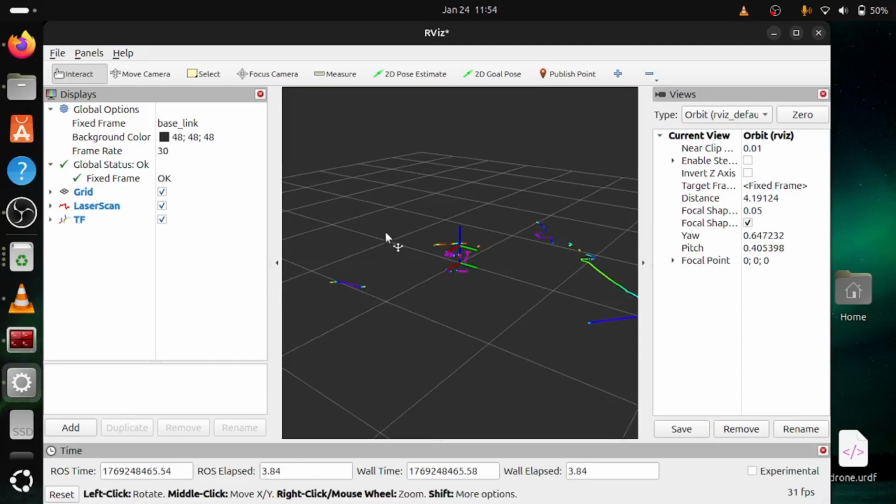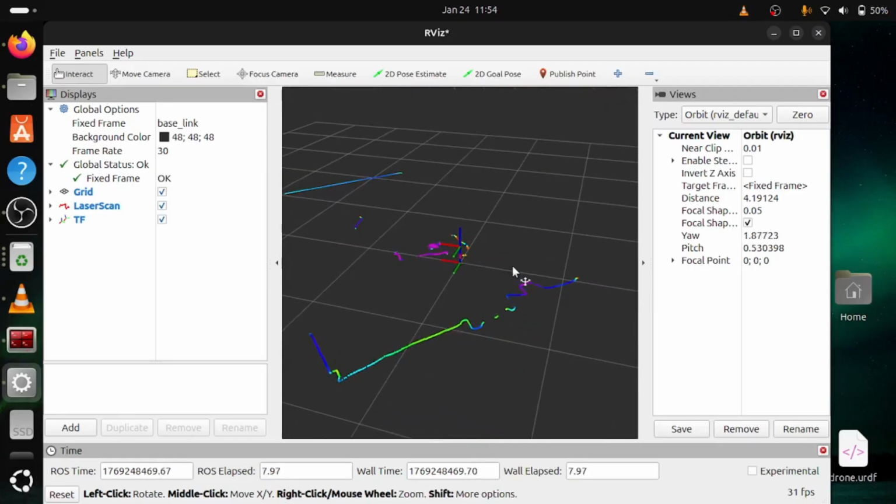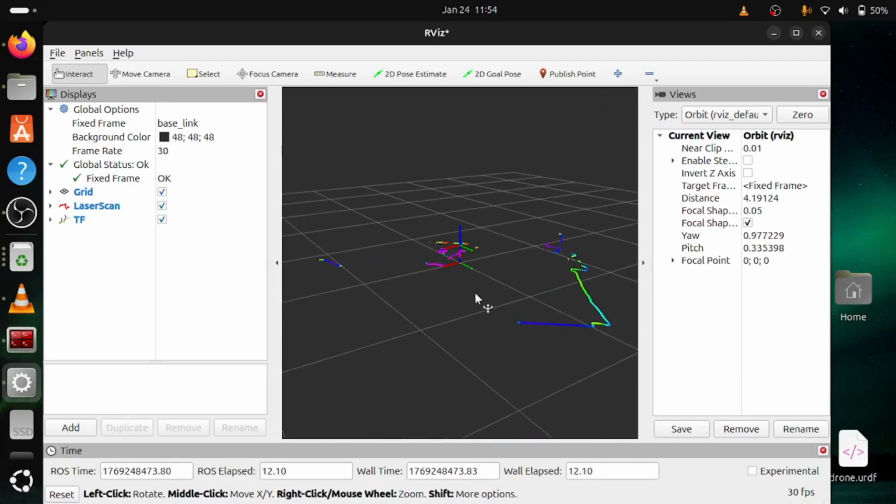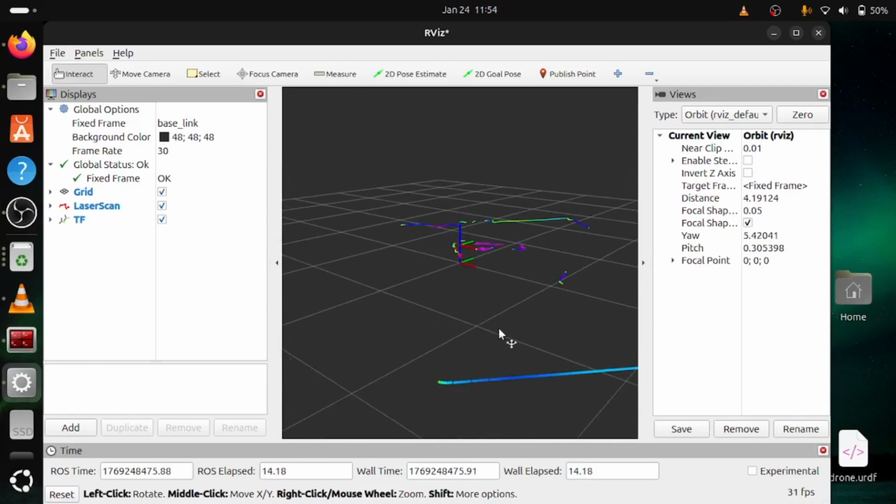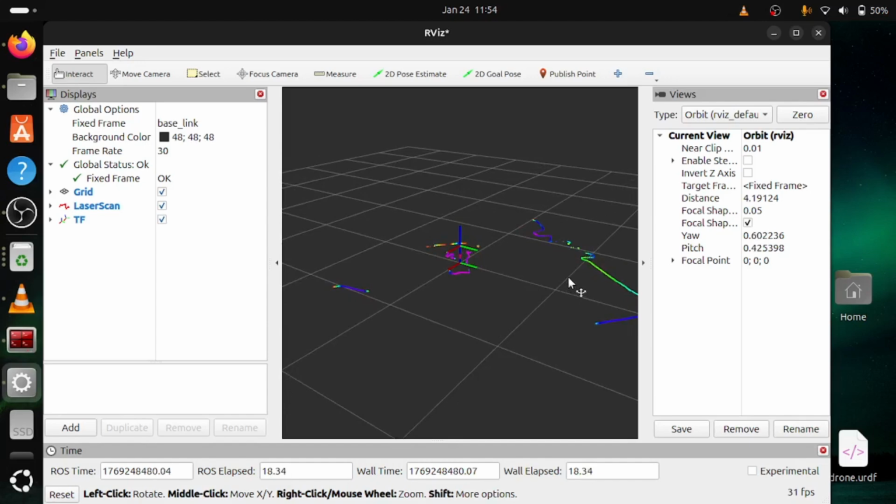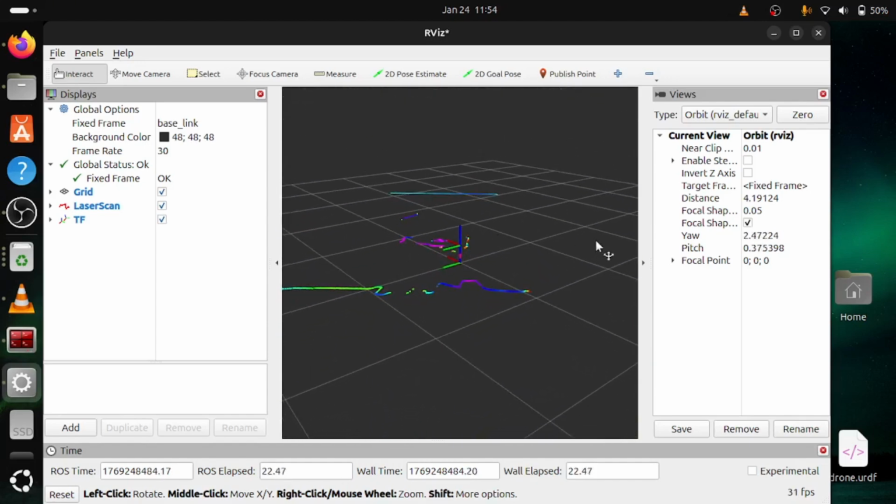Okay, so basically you can see we have successfully visualized our LiDAR scans in RViz, and we have configured the STL-27 LiDAR with ROS2.